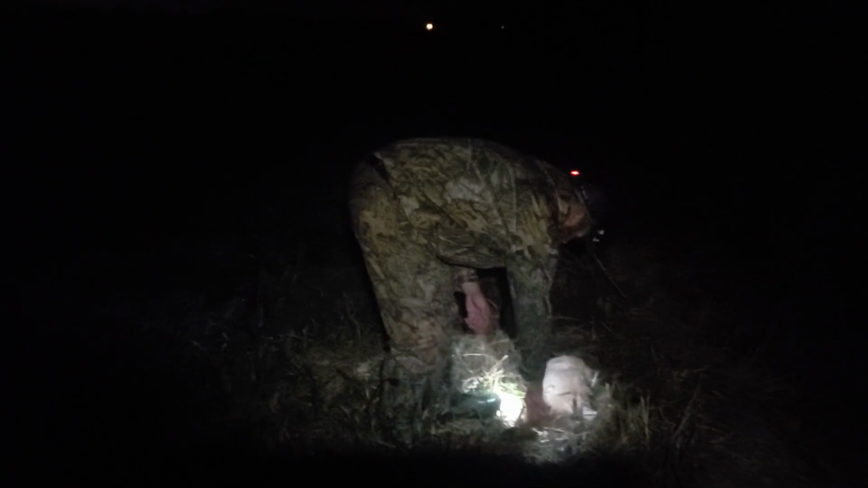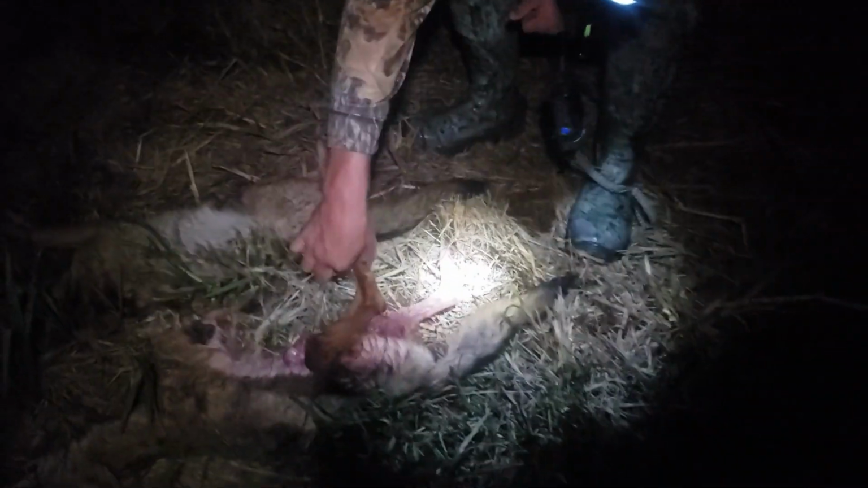Well, grab your other one. Let's put them side by side. This one here's a little bigger, you know? It is. Whew, stinky. Yep. They're both pups, for sure. And I think the one I shot was a male. This one was a male for sure. I think that was a little male too. Let's see. Yep, we got some nuggets. Well, males. Two males, Devin.